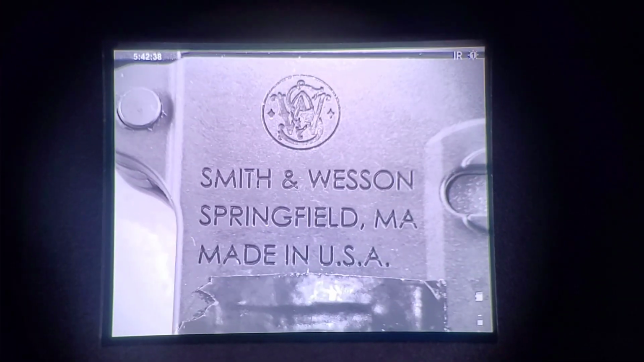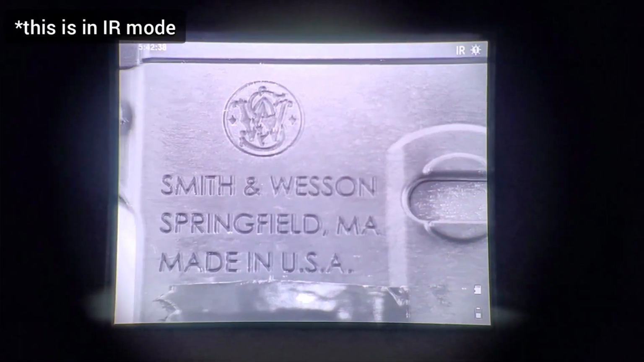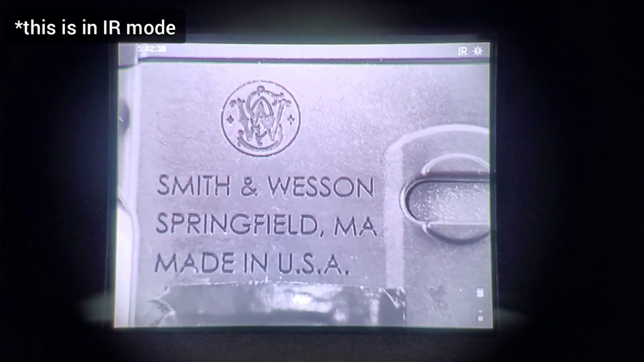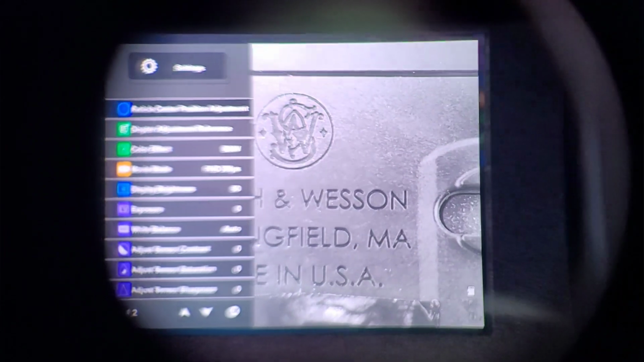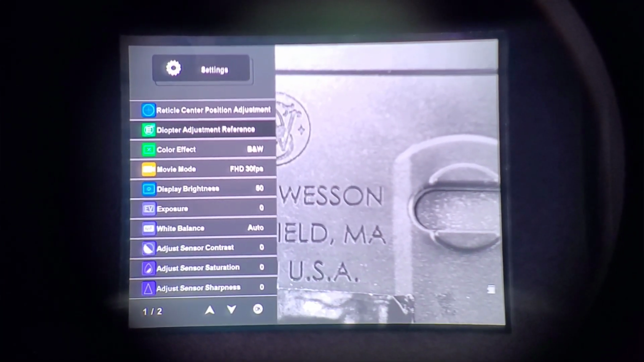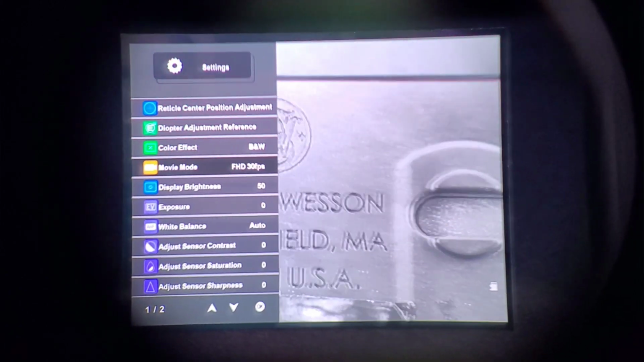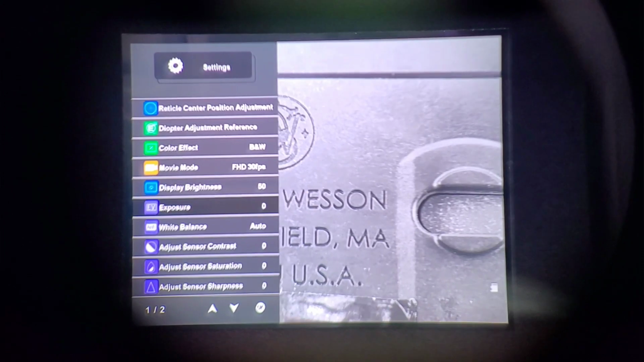Now I'm holding the screen up to the lens of my camera right now. You can see that right there. So this isn't going to be the best quality or any best representation of it, but that is the screen and how it looks. You can see the menu button, push menu right there, and it gives you the options for all the different reticle center position adjustment, color effects, movie mode, exposure. So you do have all these options to adjust things. So it's a really nice screen. The screen is actually pretty good quality too.